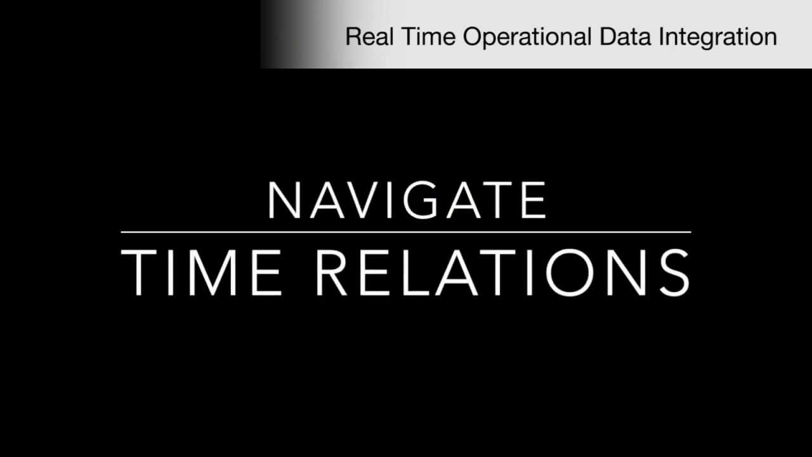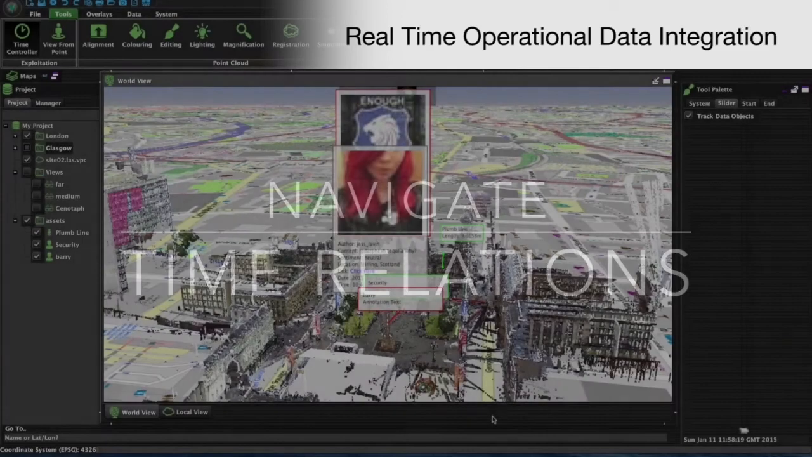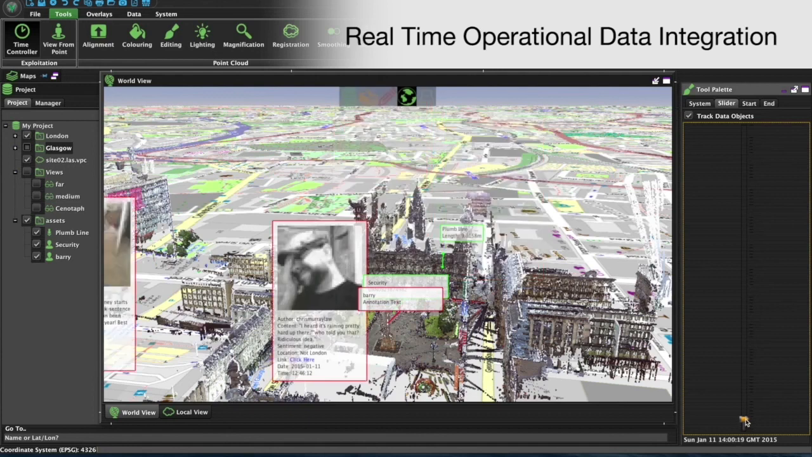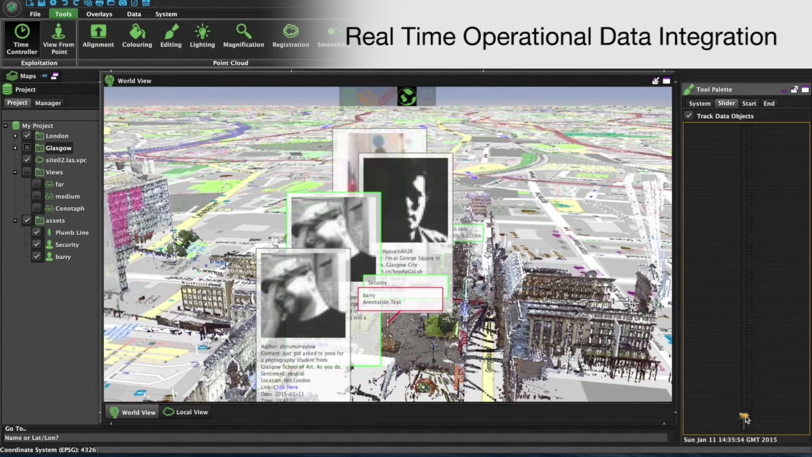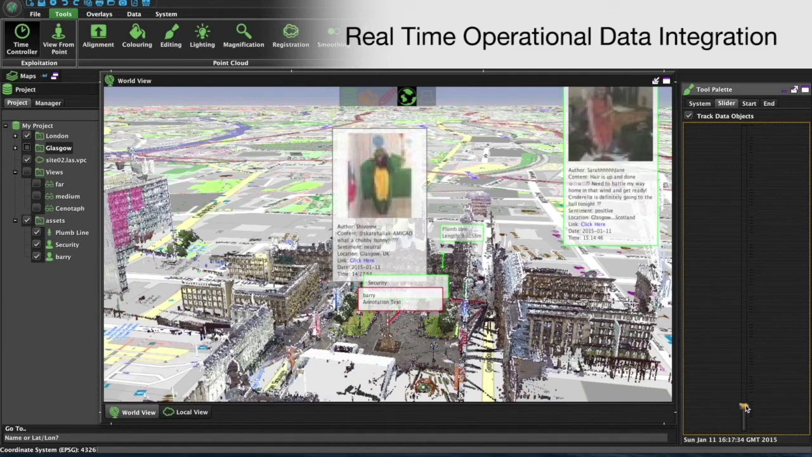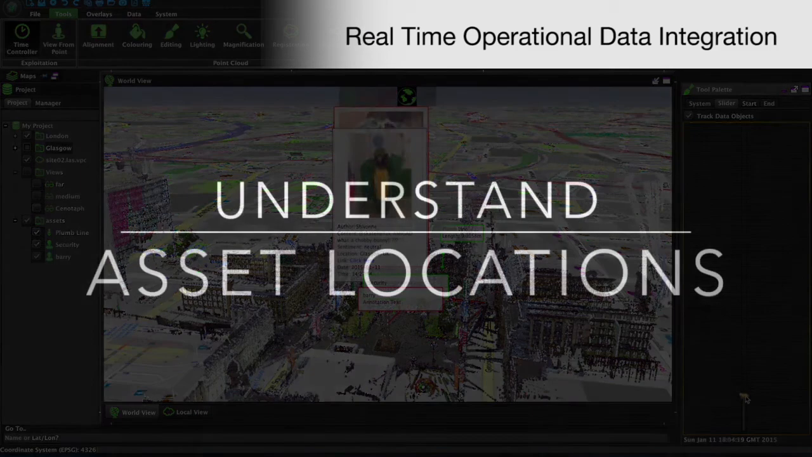You can even study the relationship of these intelligence sources, because they are also time-stamped, enabling a user to scroll through the operational history to look for patterns or review actions in response to changing events. And this can all be done whilst maintaining their context within the scene.